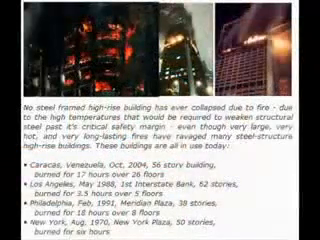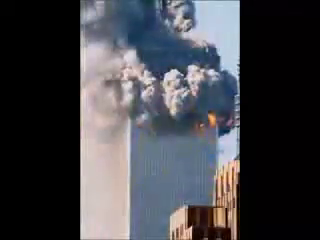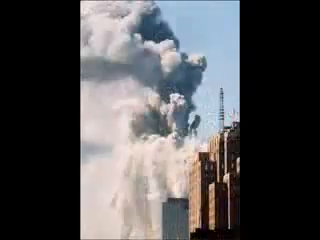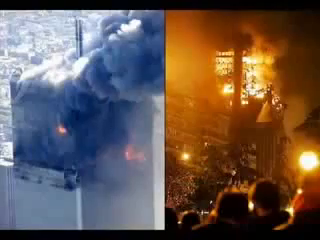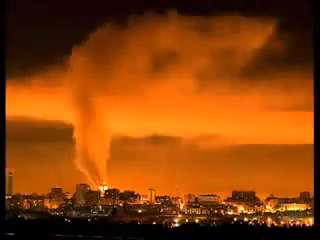Even if fire could bring down a steel building, which it never has before or since 9/11, we can scientifically prove that the fires in the World Trade Center were not hot enough to cause such a catastrophic, spontaneous, and symmetrical failure. Let's look at the Windsor Tower in Madrid, Spain, which burned for 20 consecutive hours. Which building has hotter fires? Which do you think is more likely to collapse? Well, guess what? The Windsor Tower didn't collapse.